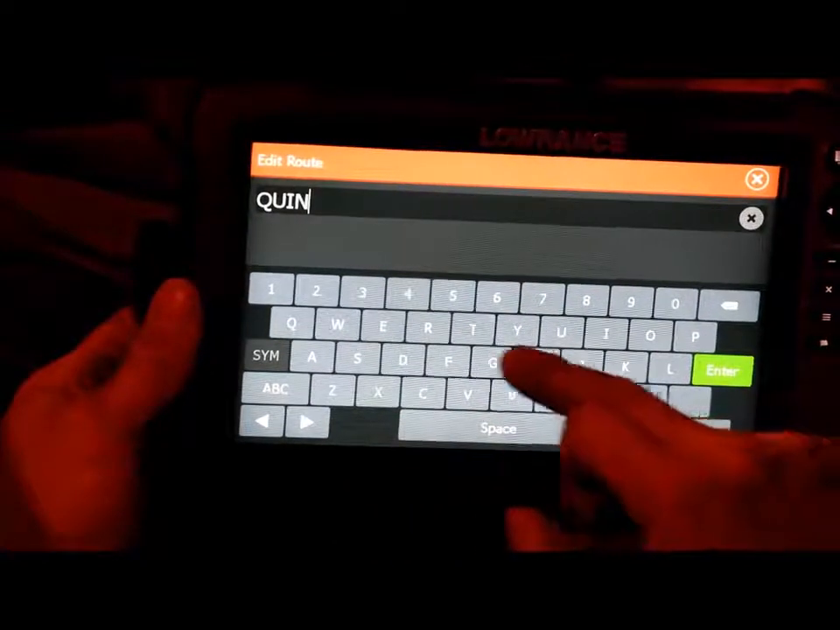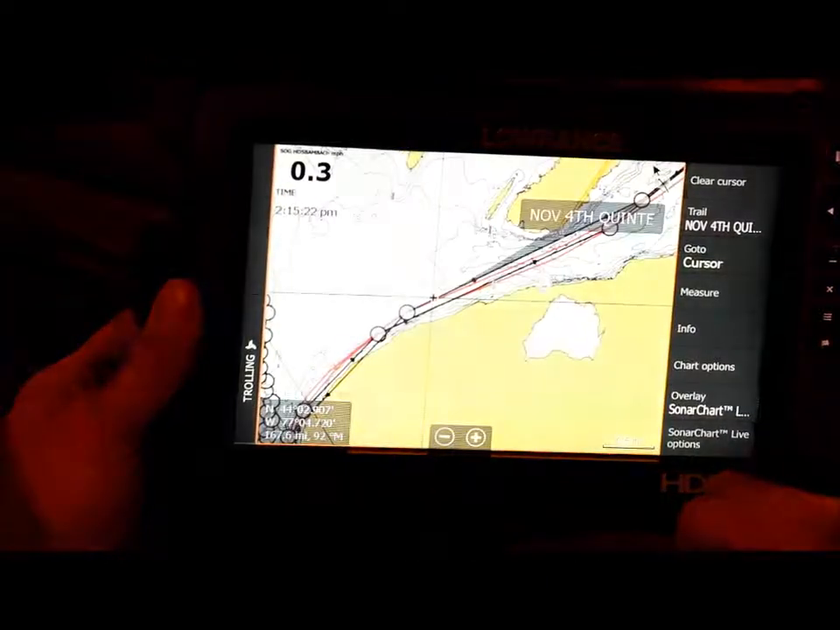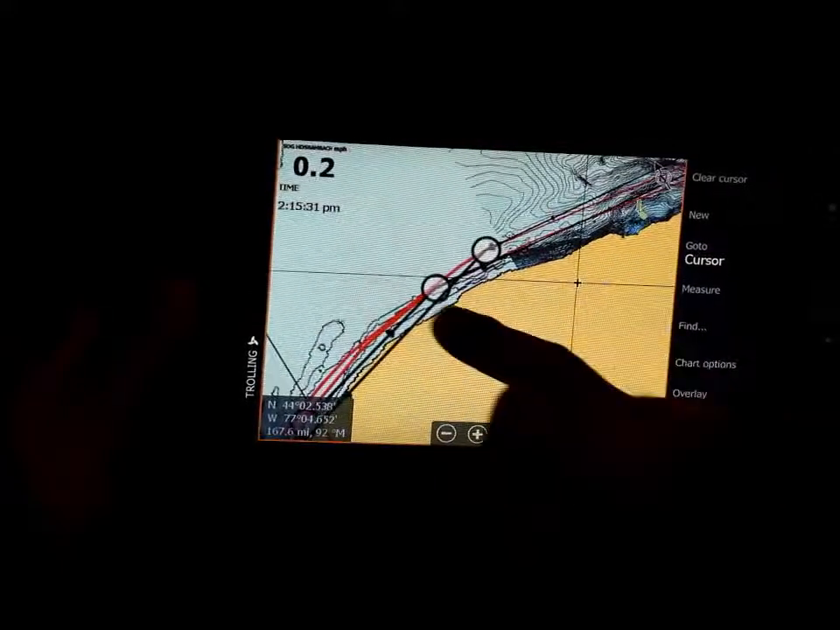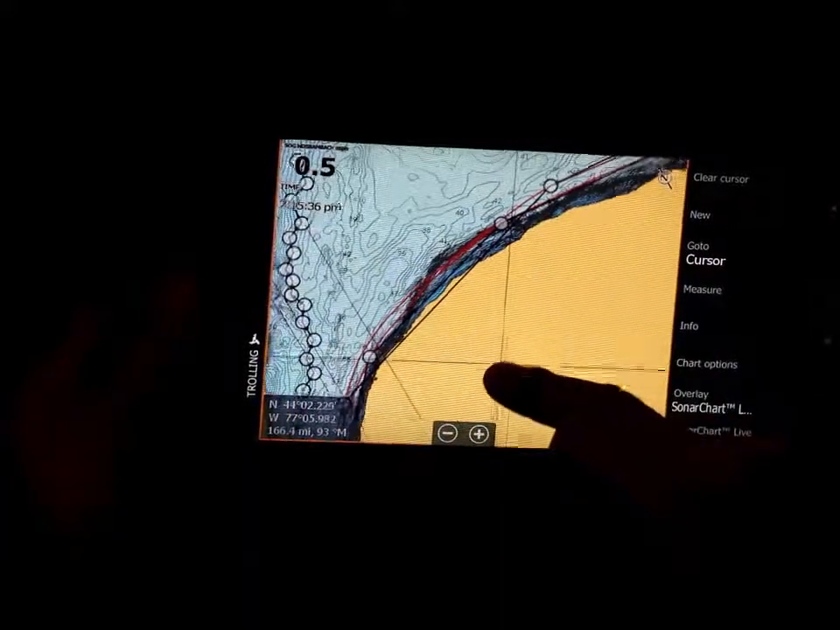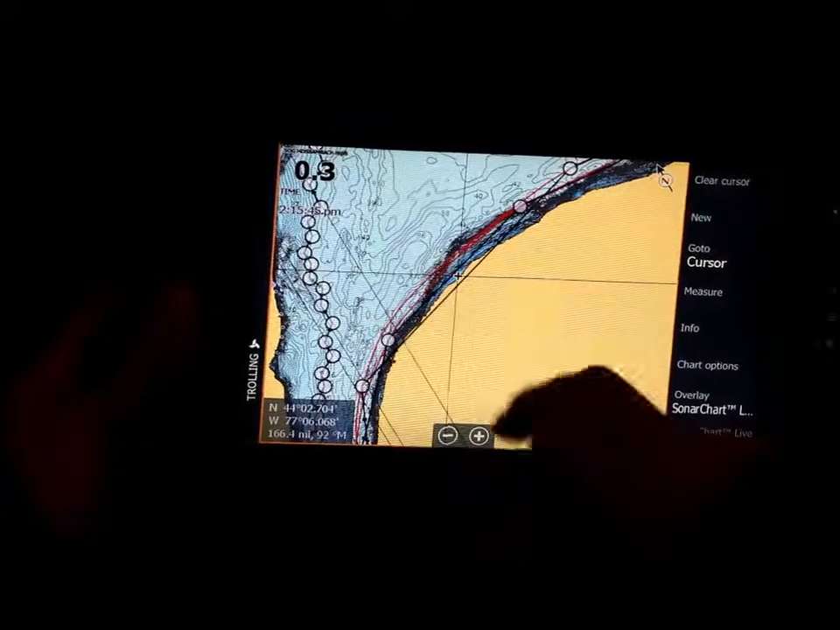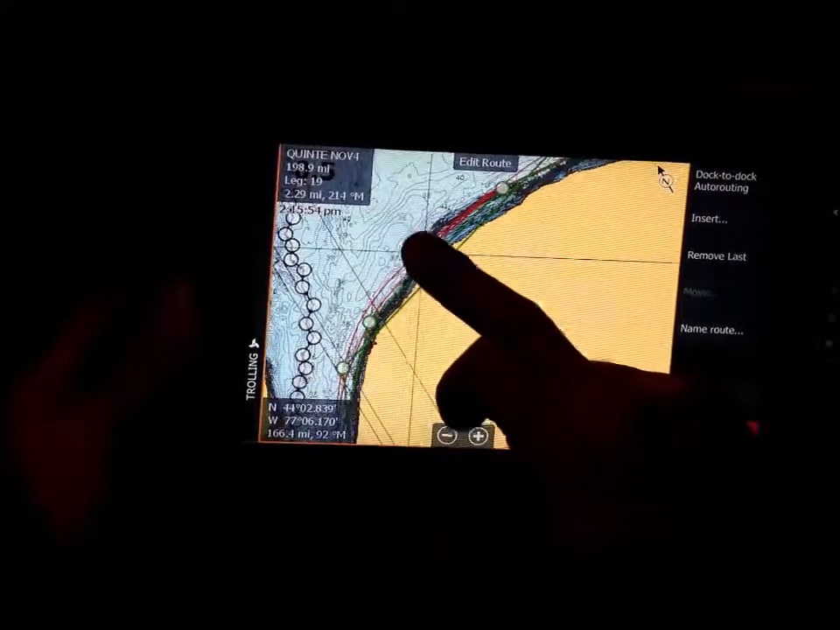So I just do Quinte, November 4th. There we go. Hit save. So here you can see now what it's done is it actually makes all the turns really, really sharp, and you're going to have to fix this up because we're cutting across shore there. So in this sense, you can't really do it, but that's again where you can go and edit it, where you can actually click on that route there, and then get in to actually edit it and move that guy.